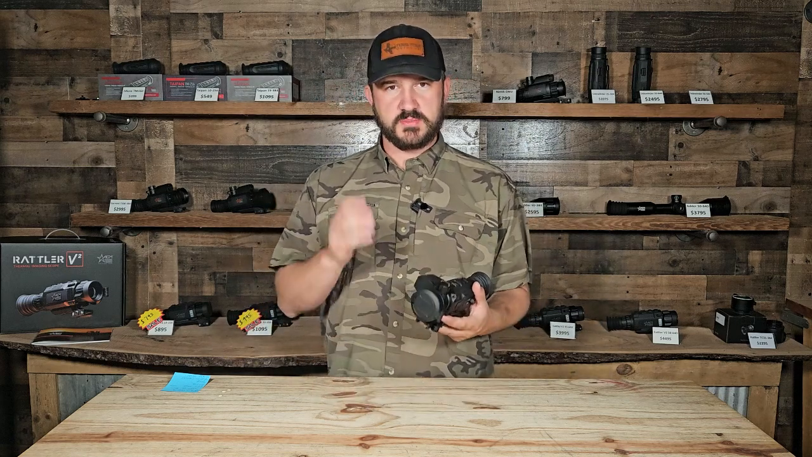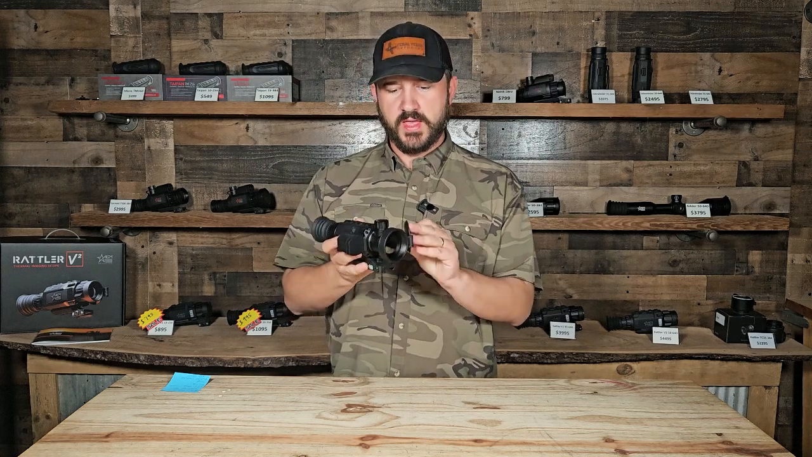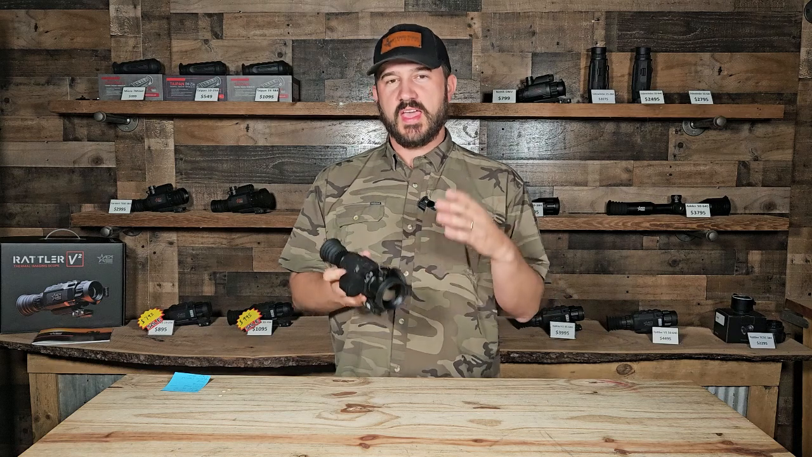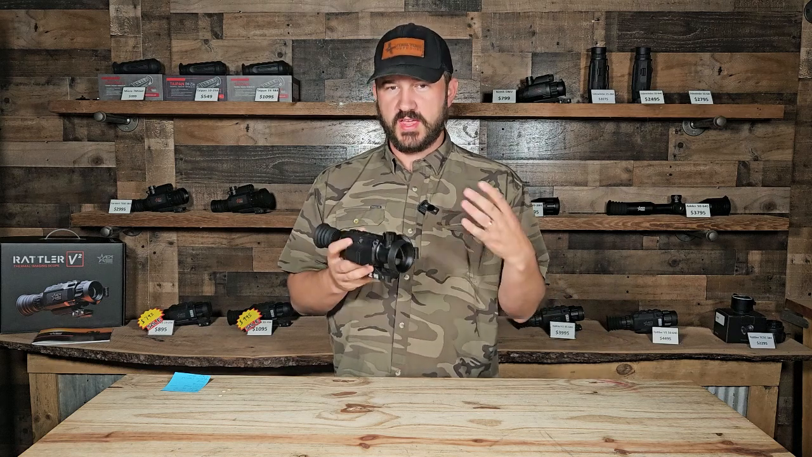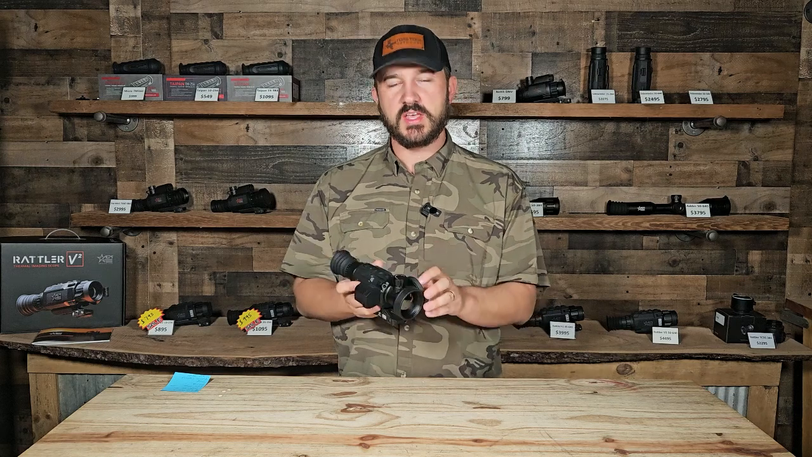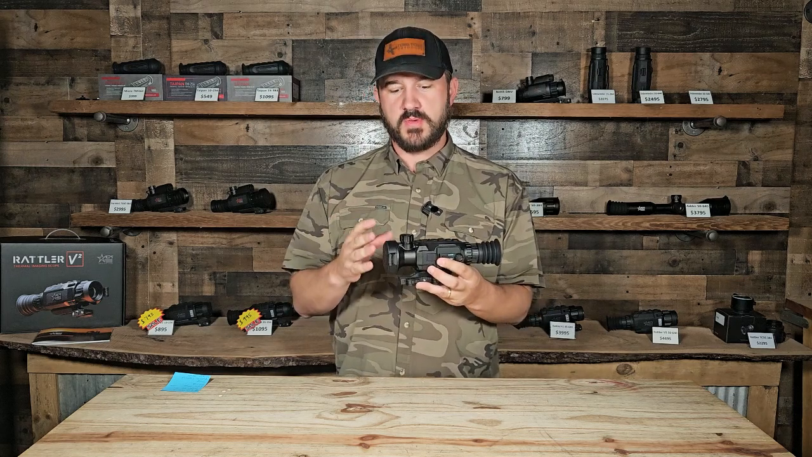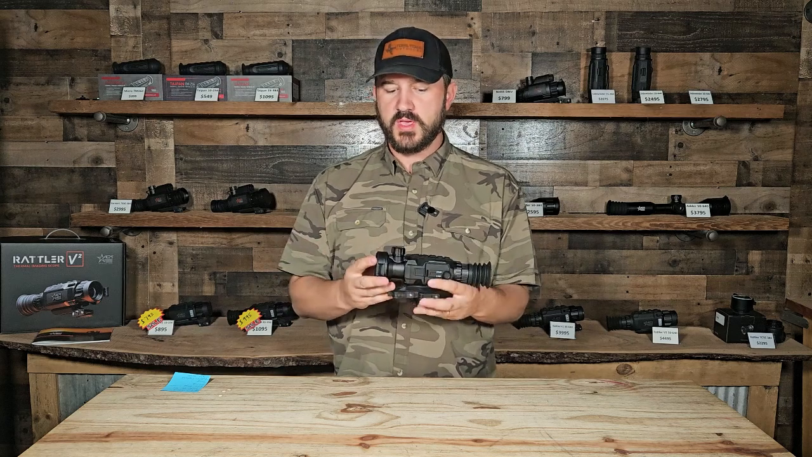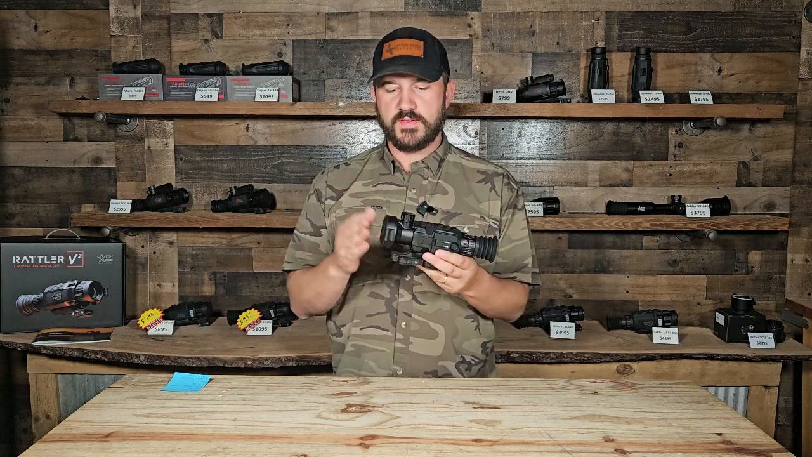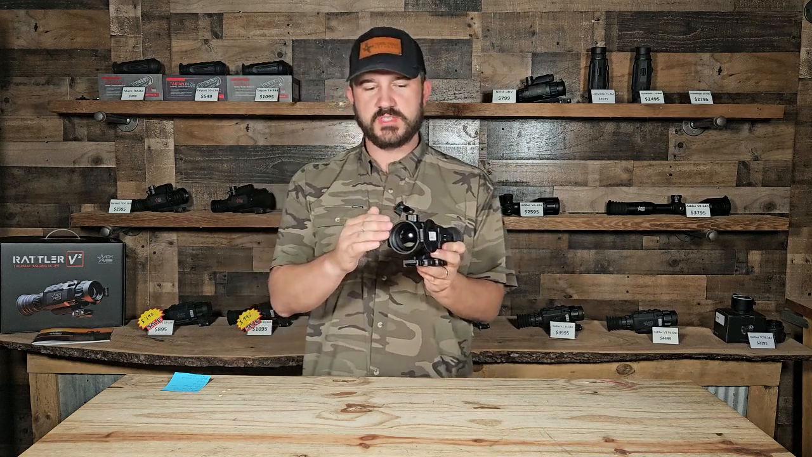This unit actually comes in 3 different models. The one we're going over today is the 5640. They actually make a 75 and go bigger in 640, and they make a 35 384, kind of the entry level in the LRF scope in the Secutor series. We're going to have other videos of those, so please look out for those as well if you're looking to maybe go to the Secutor 35 384. But here we have the 5640. This is their newest sensor and the 50mm 640.